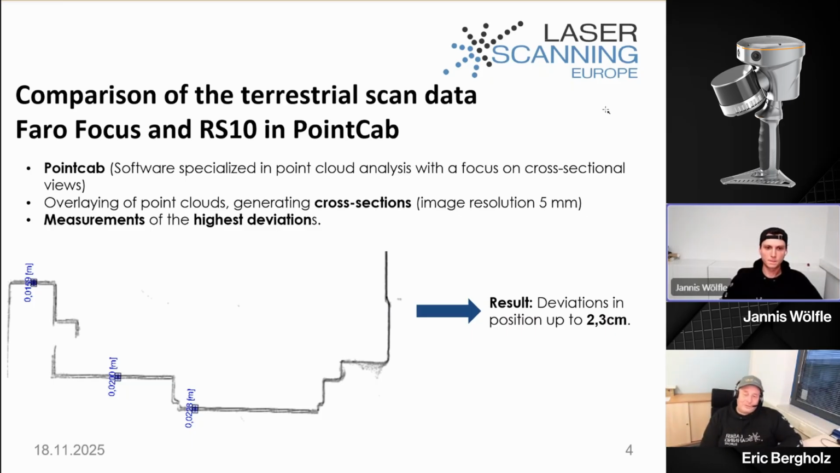Let us say something about the picture. One point is that the image resolution is 5 millimeters, so pixels are not displayed millimeter-detailed. Even the Faro Focus, a very accurate terrestrial scanner, is not perfect. I think its 3D accuracy is maybe 4 millimeters.